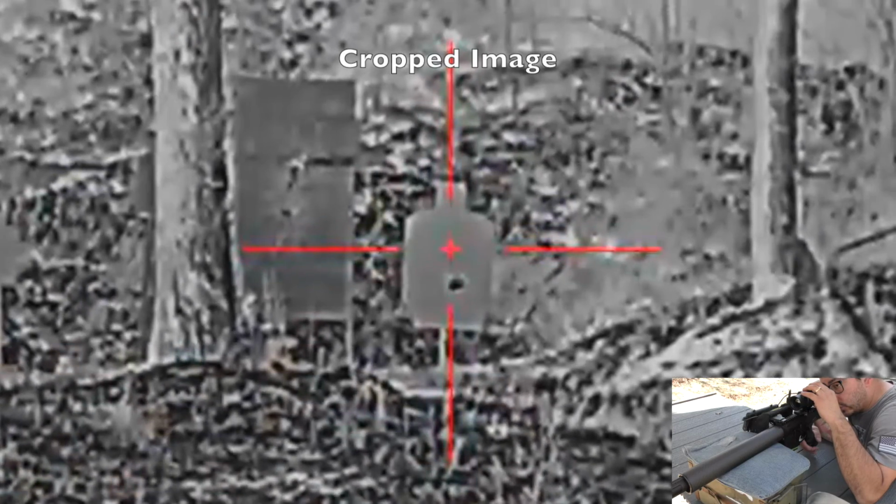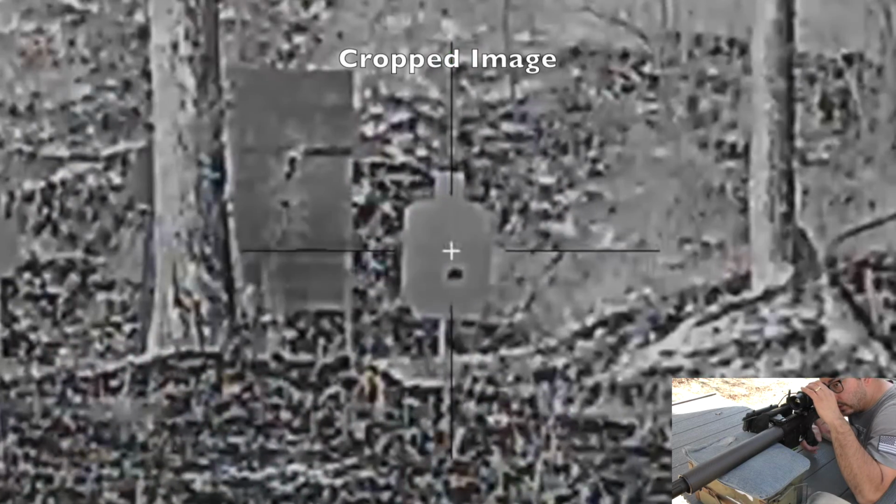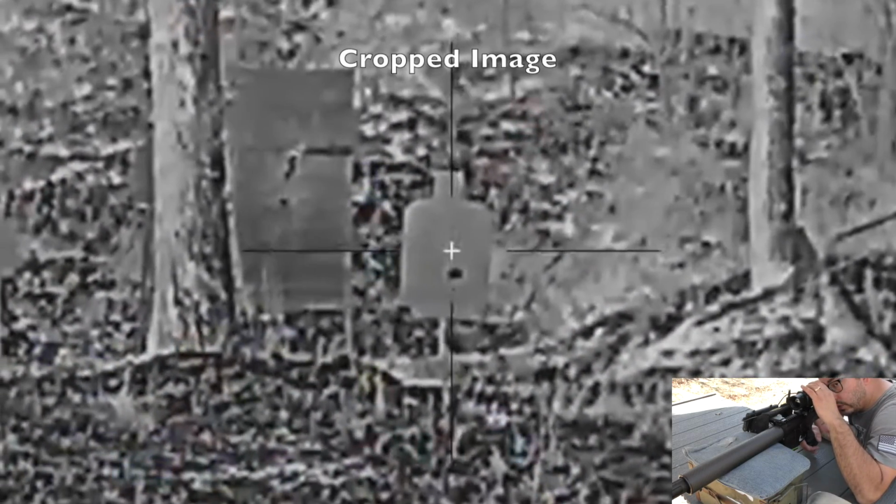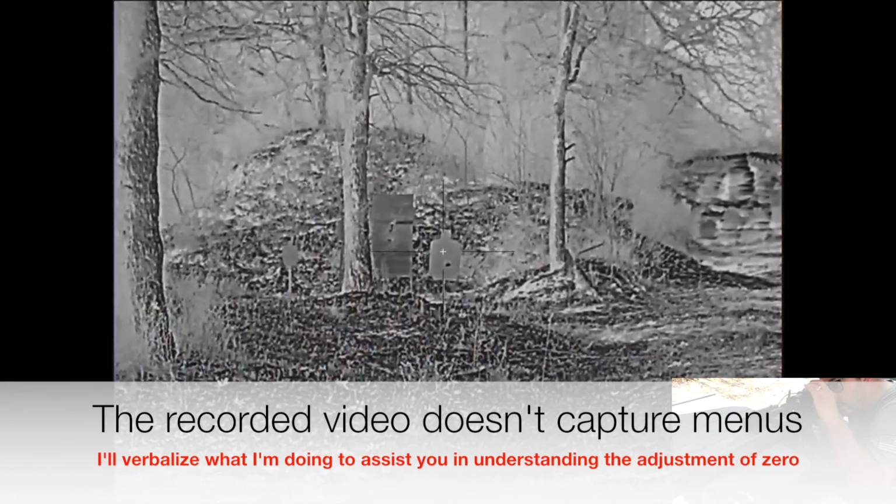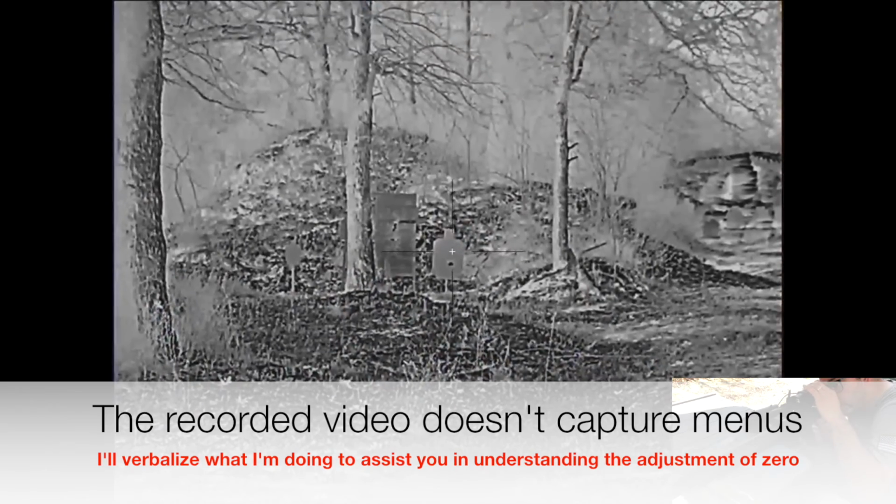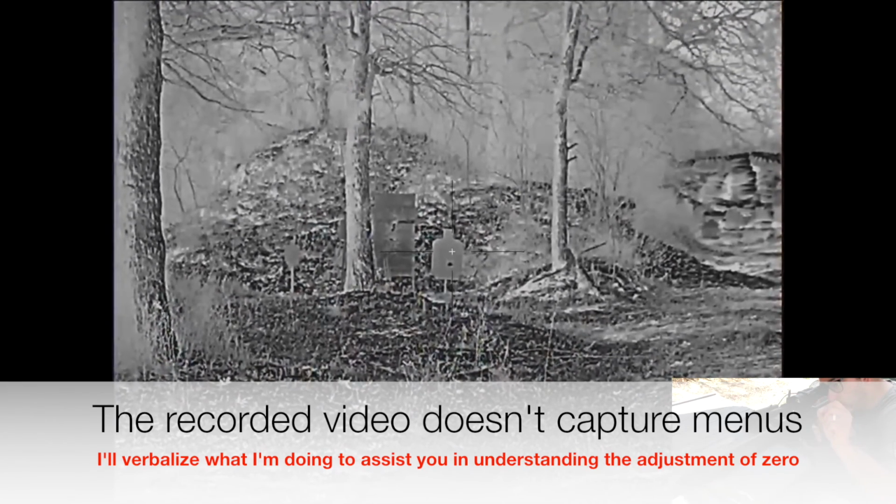I'll go ahead and change my reticle color to something more precise for that. Okay, I'm going to go into the long menu, zeroing. When you do this, there is a small circle that remains static no matter what adjustments you're making. So right now I'm adjusting right and left. It stays static, and that you want to keep over the point of aim that you initially used.